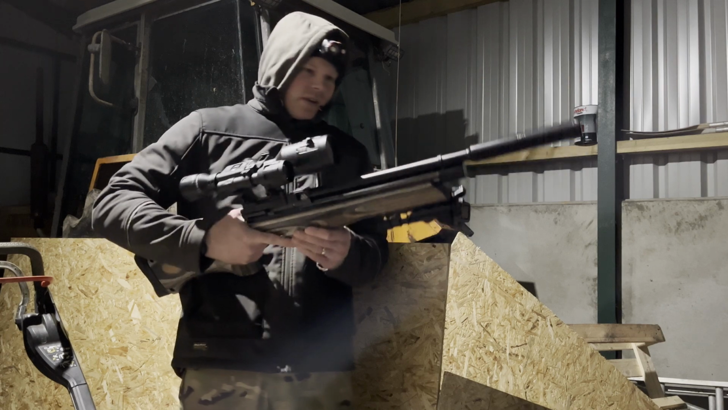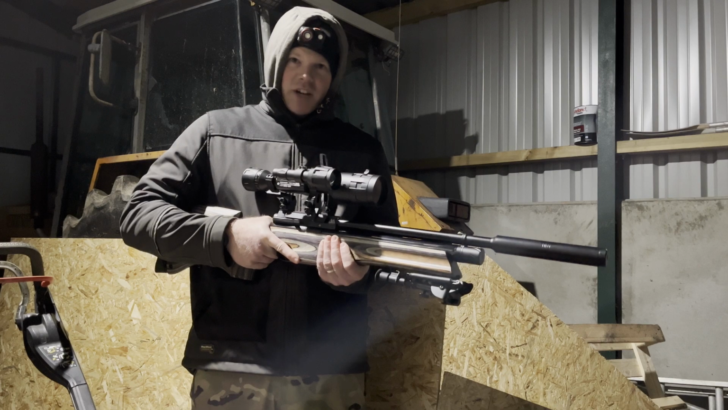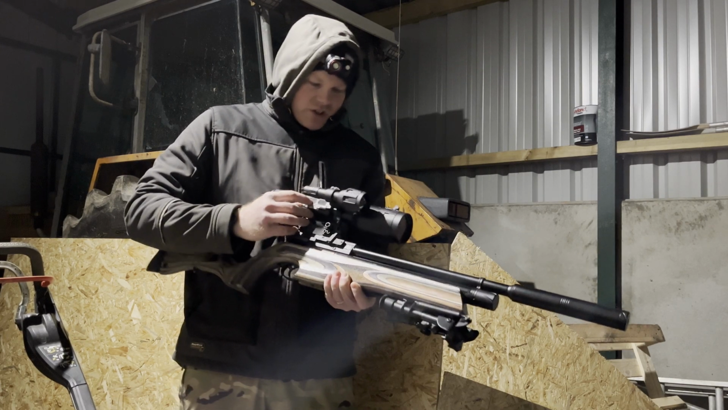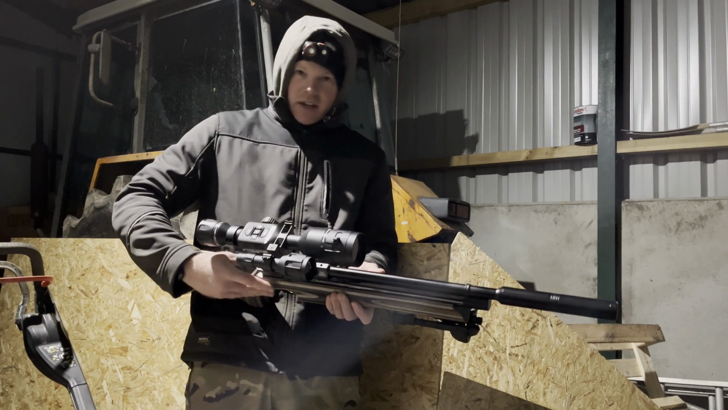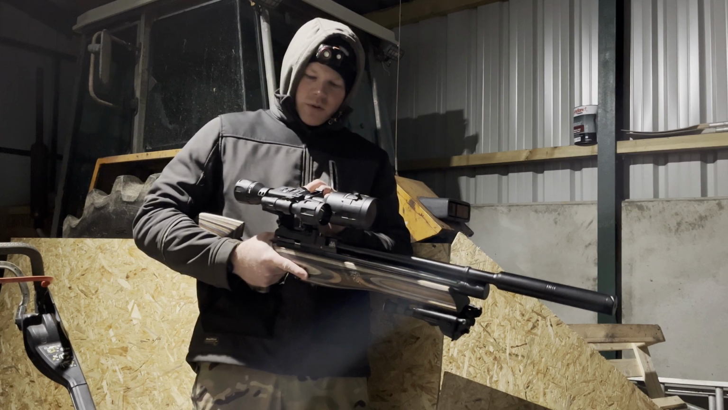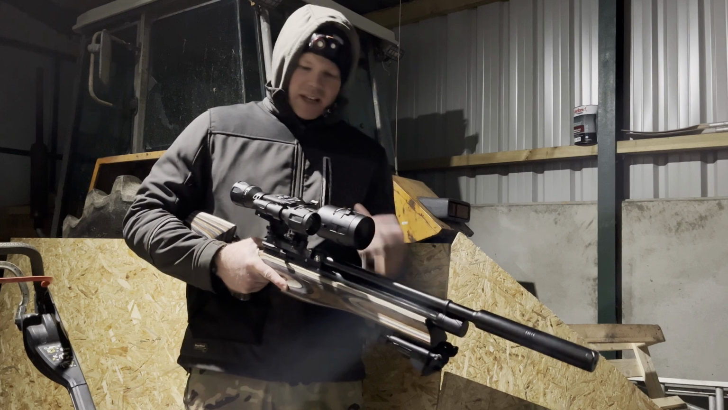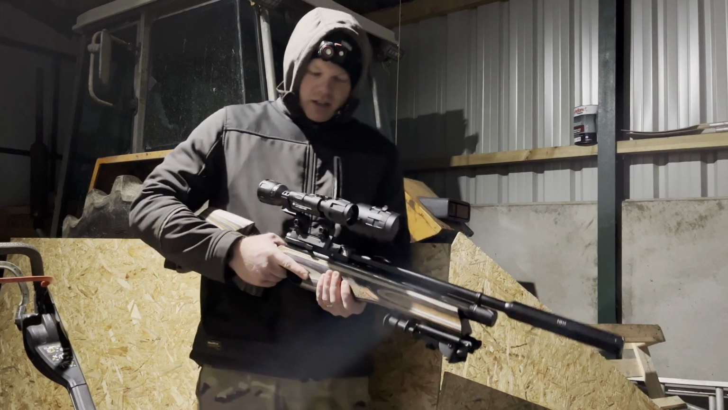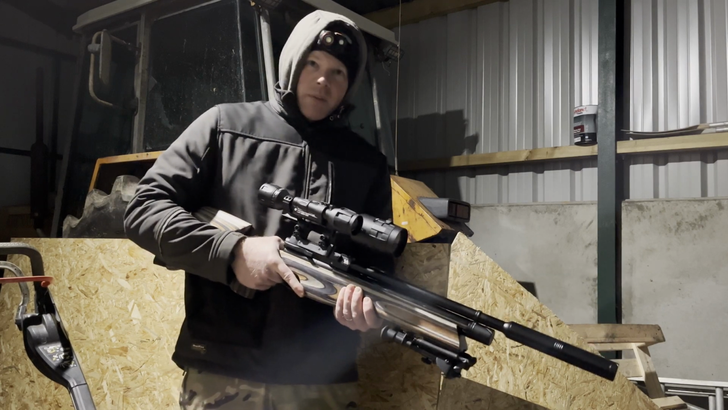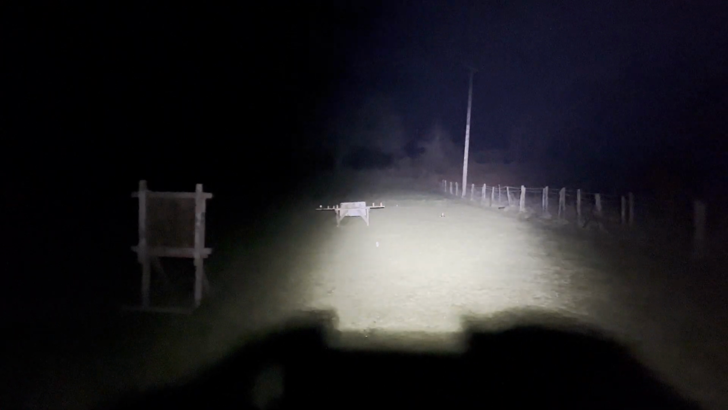I've set up some cans of water in the field at different ranges. So I'll try the record feature and see what it looks like. I don't think it shows the reticle and everything on the record, but at some point I could probably do it with the phone linked to it with the Wi-Fi and then do a screen record. But for now I'll just have a bit of a play about and see what I can catch on camera as well.